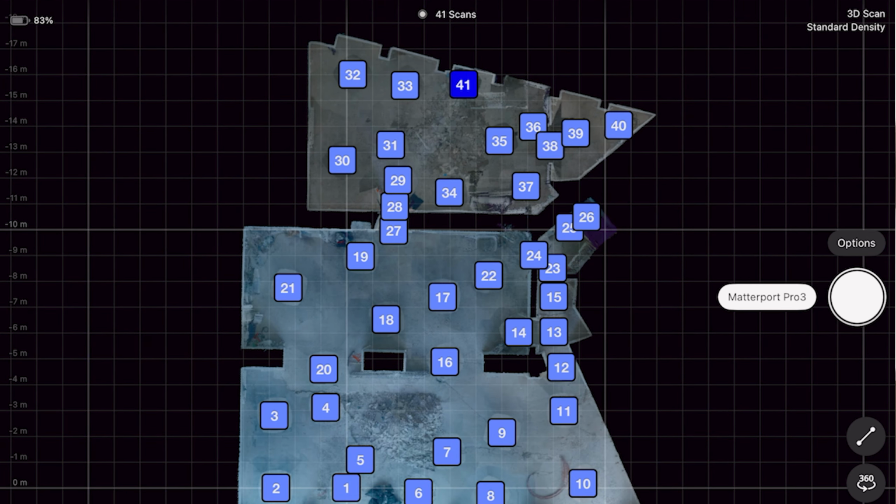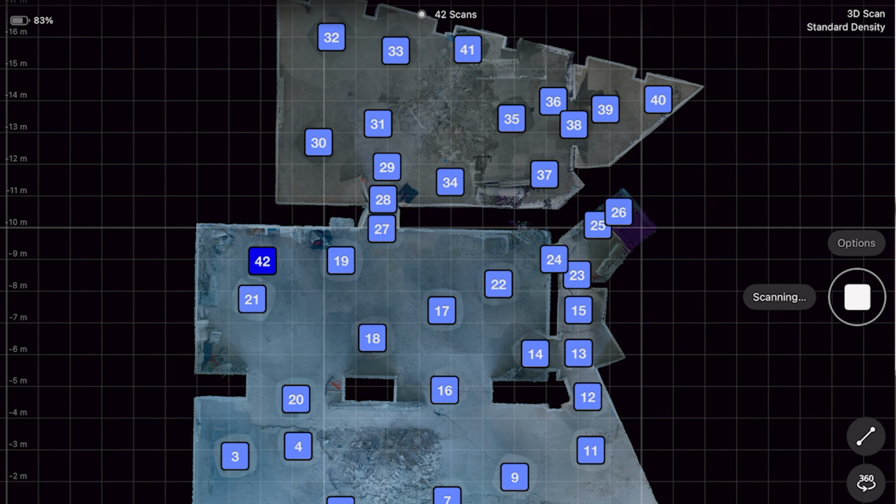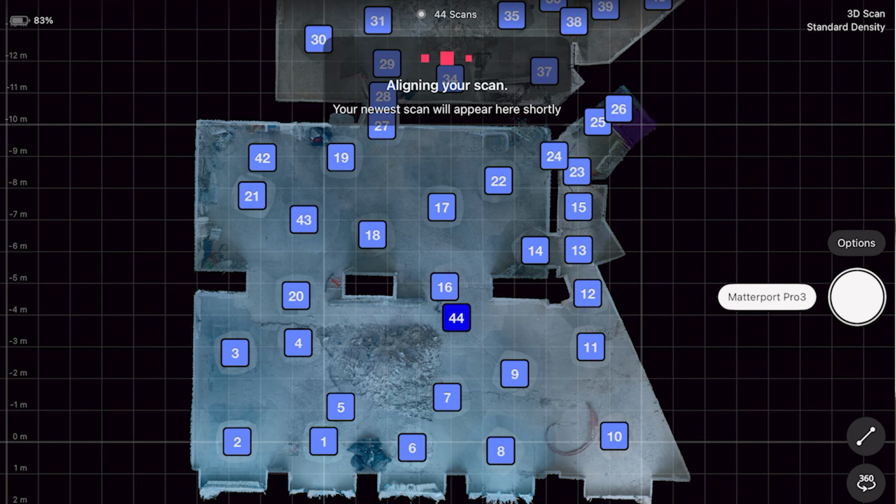So yeah, I'm just gonna finish those last remaining scans and then we're done. And we'll get back home and I'll show you how it looks on the Matterport site, and how the point cloud is getting cleaned up and sent to the client.